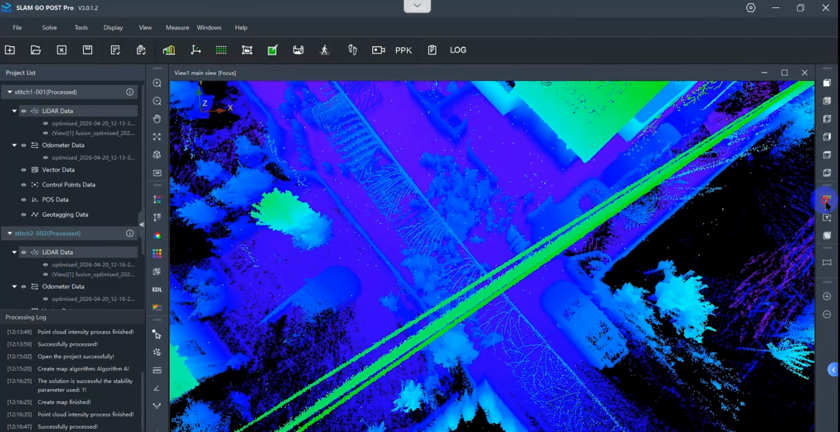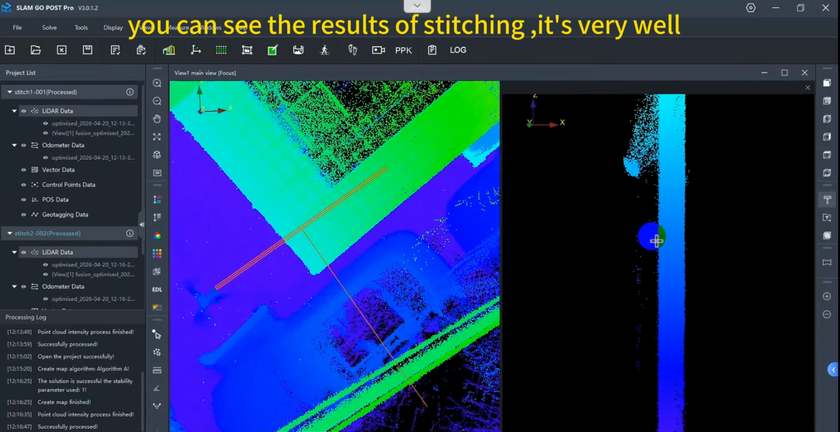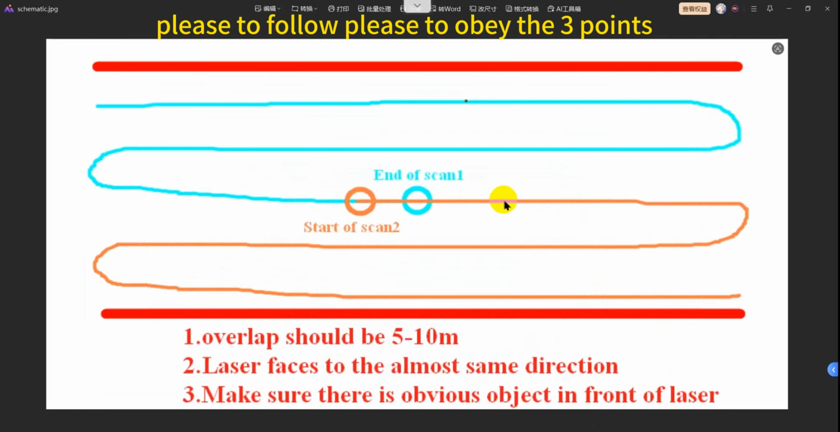Also, if we draw a profile, you can see the results of stitching. It's very good. So if you want perfect stitching results, please obey the three points, the three rules, so that you can get a good stitching result.